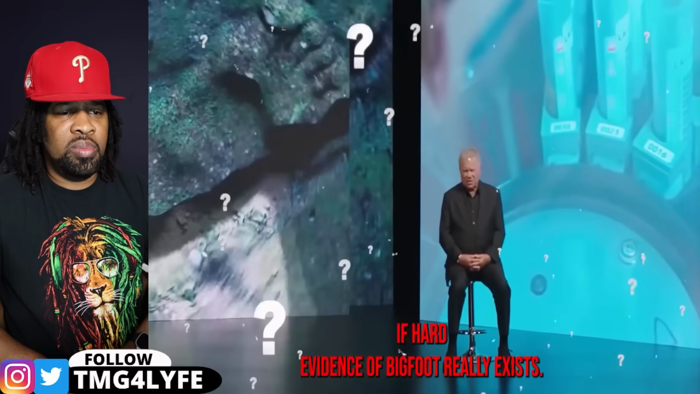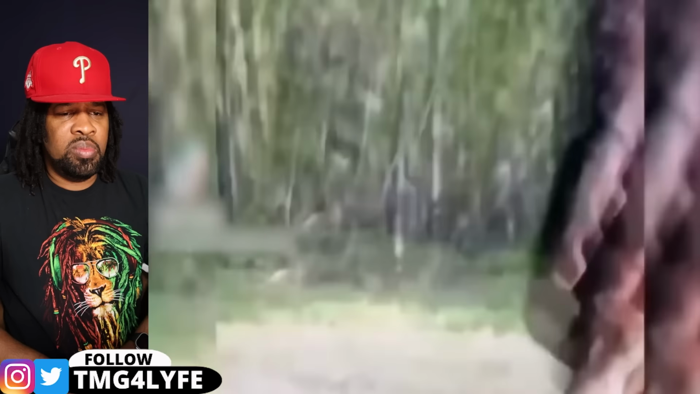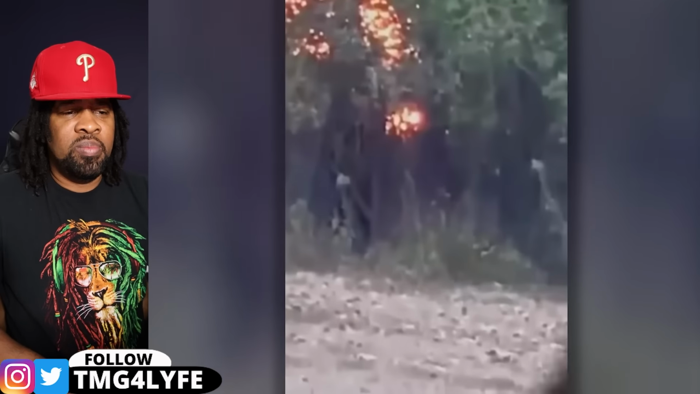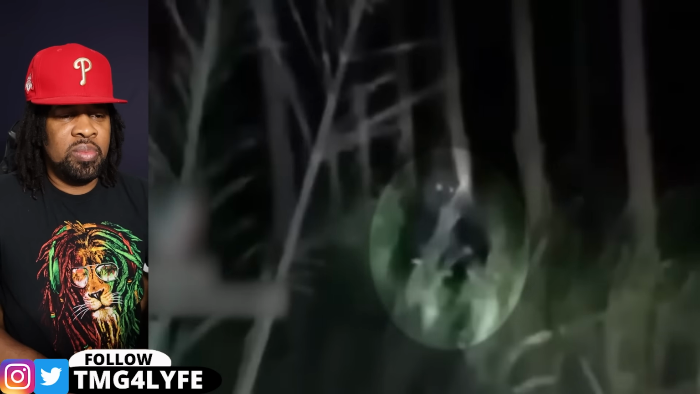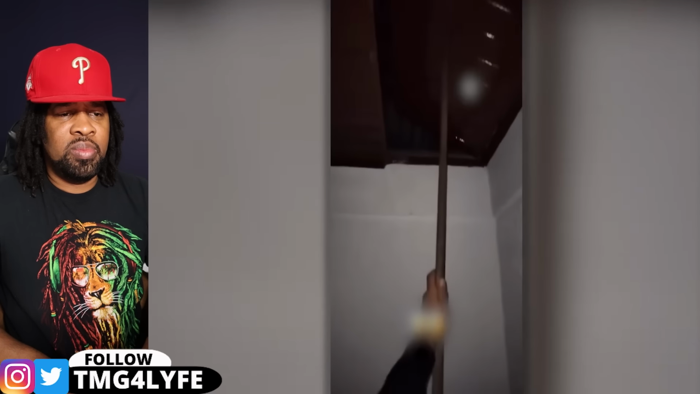If hard evidence of Bigfoot really exists, then why are scientists so eager to dismiss it? The difference between what's known and what's yet to be known is very much defined by how well it's documented and shared with the world. Do you see that? Join us to get to see the times when trail cameras captured some of the clearest photos of unexplained mysteries.